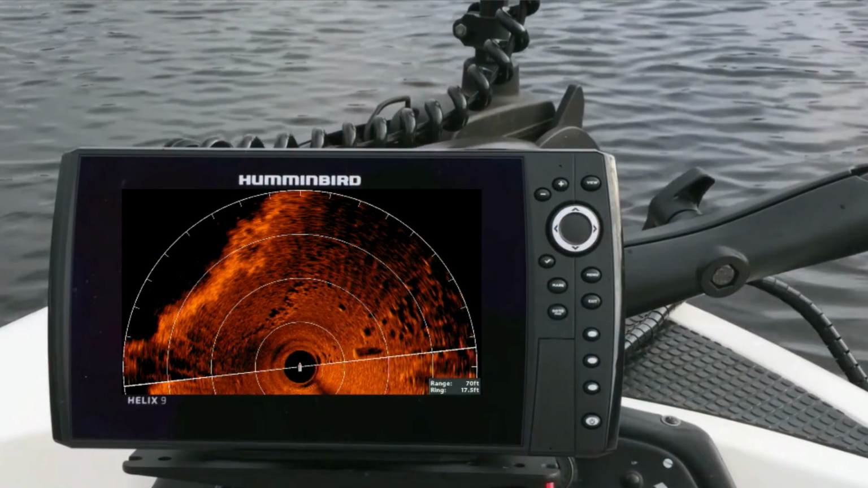Let's say you're sitting on your boat, on the bow of your boat, and you see that on your screen. You think, awesome. But for situational awareness, you've got to put it into a scale to understand where you are in that picture. So let's go to the actual boat.